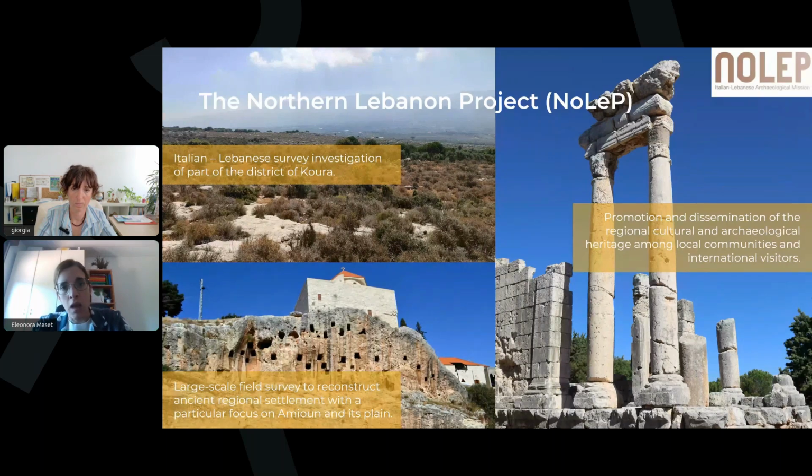Moreover, another key objective of this project is the promotion of the regional cultural and archaeological heritage among both the local communities and possibly also among international visitors. And in this context, the two case studies I will show you represent an initial attempt to apply this multi-sensor approach to produce updated and realistic 3D models which can also support future applications like virtual tours and public dissemination.